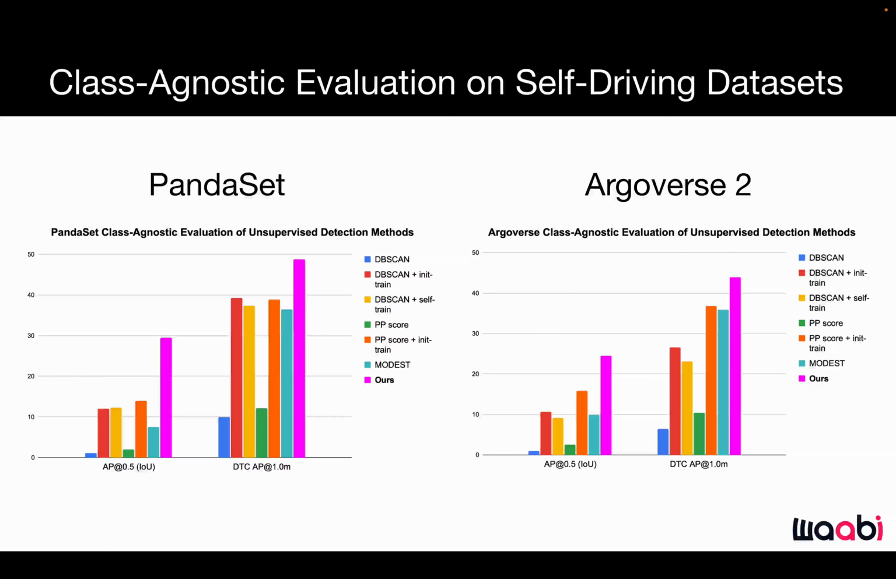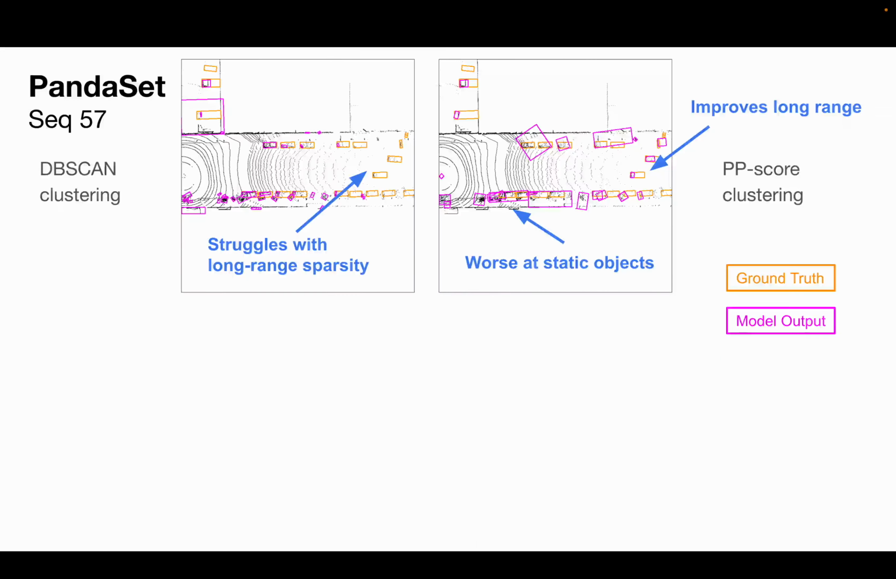We evaluated our unsupervised LiDAR detector on two real-world self-driving datasets, PandaSet and Argoverse 2. We compared our unsupervised detection method against a variety of prior unsupervised baselines and showed that on both IOU-based and DTC-based metrics, our method significantly outperformed prior baselines.